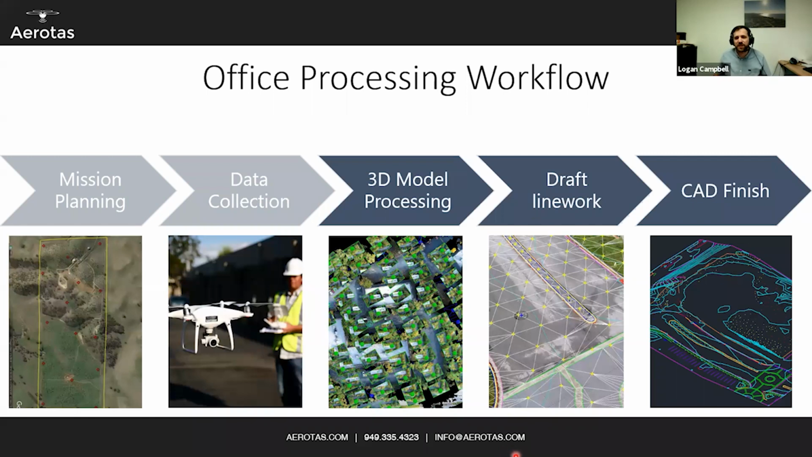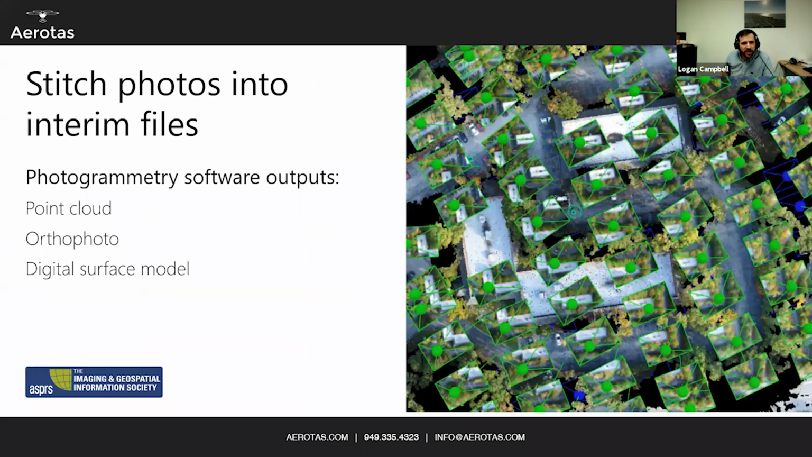So I'm going to start with a high level here, and then I'll actually dive into some of the really nitty gritty of both the photogrammetry and the LiDAR side. So an office processing workflow starts with 3D model processing. As I mentioned before, that's kind of your photogrammetry, processing your point cloud. Some people will call that pre-processing for LiDAR. There's no real standard industry term yet. Then what we call drafting line work, that's extracting your vectorized features, your topo points, your polylines, your planimetrics, and getting everything in CAD. With photogrammetry, you've got to stitch your photos into the interim files, and that gets you an interim photogrammetry output of a point cloud, an ortho photo, and a digital surface model.